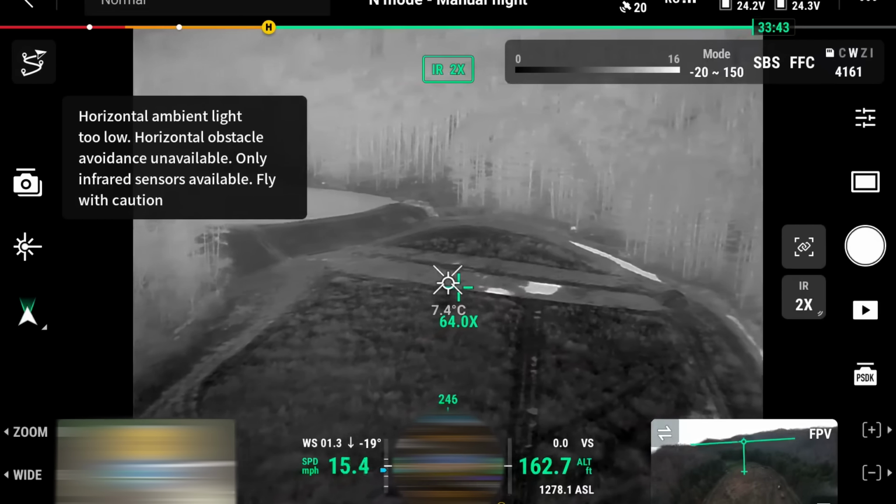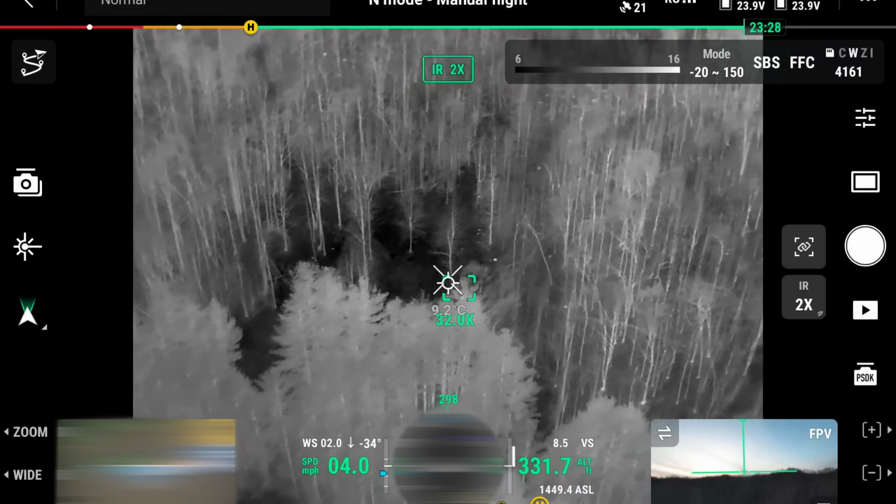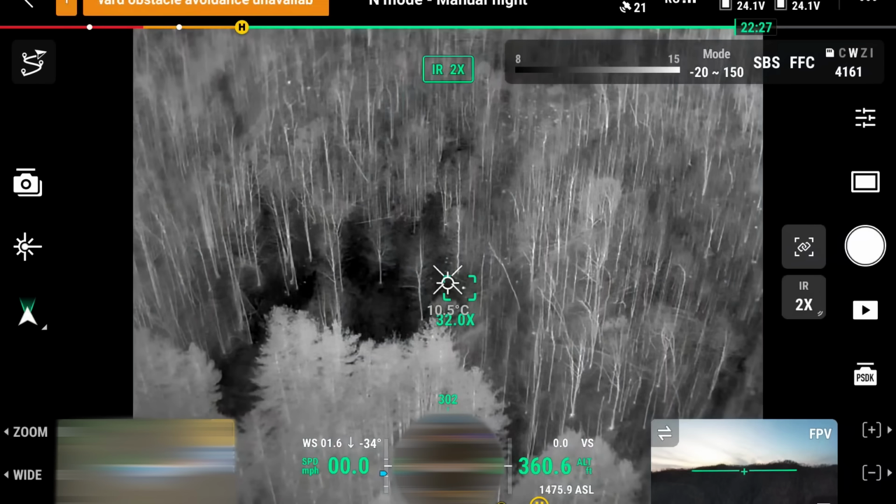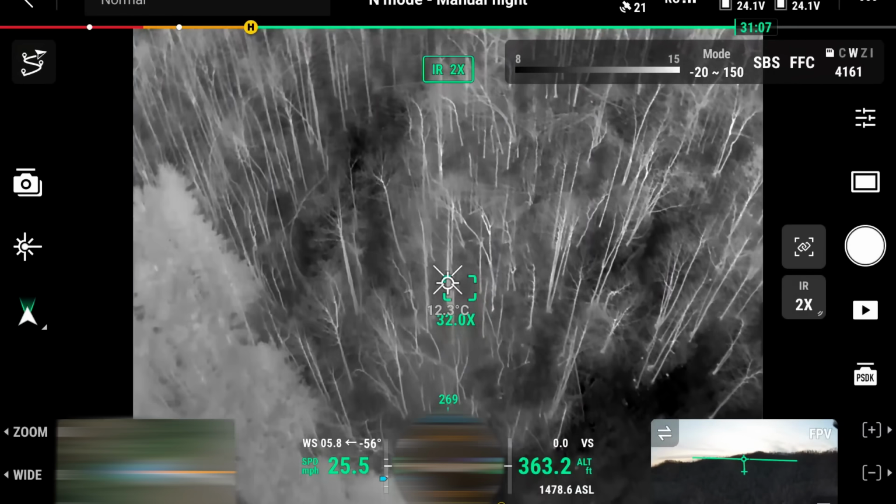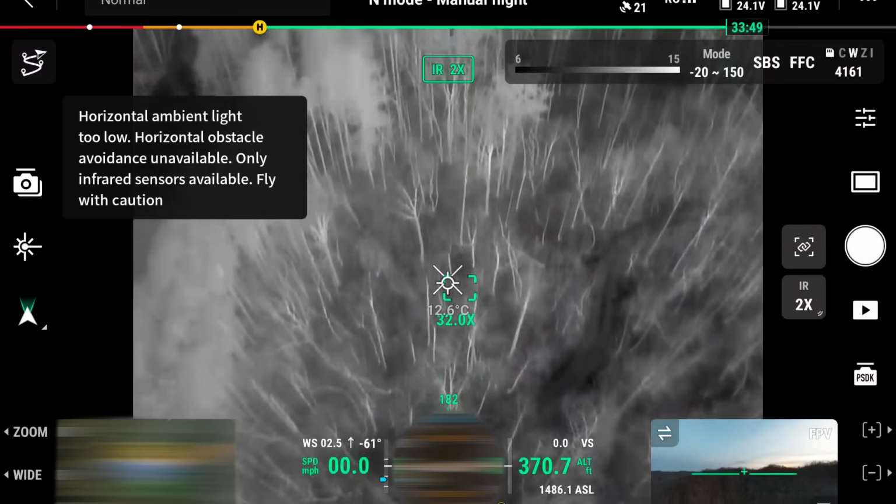I see something hot, but I'm pretty sure it's a rock. I'll see if I can find me a deer on this side. Here's a heat spot. I'm gonna zoom in on it just to make sure. It's a rock. So I'm just gonna scan over this area, slow and steady, and see if I see anything hot. Looking up every so often to make sure I'm not about to fly into a tree.